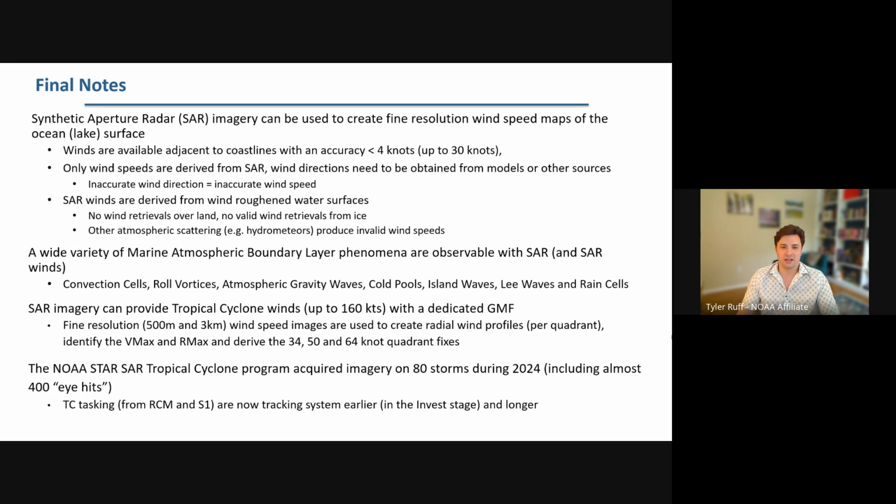The imagery can also provide tropical cyclone winds up to 160 knots or 80 meters per second with our dedicated cross-polarization GMFs. We worked on this over the last couple of years. We think that it's very mature right now, but it's still an active area of research. These fine resolution wind speed images are being used to create these radial wind profiles to identify the Vmax and Rmax and all the quadrant fixes. And they're sent in real time to all of the hurricane centers via AWIPS and also ATCF, if you're familiar with that. It's also available on our website, which is linked at the end of this presentation.